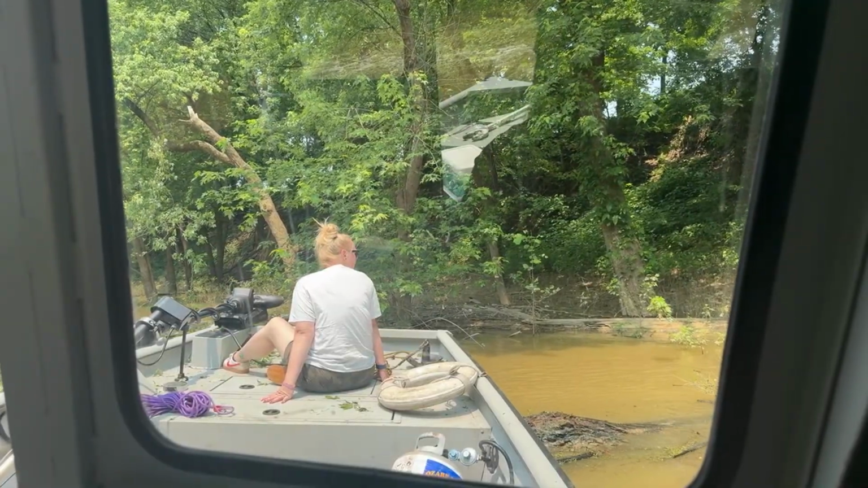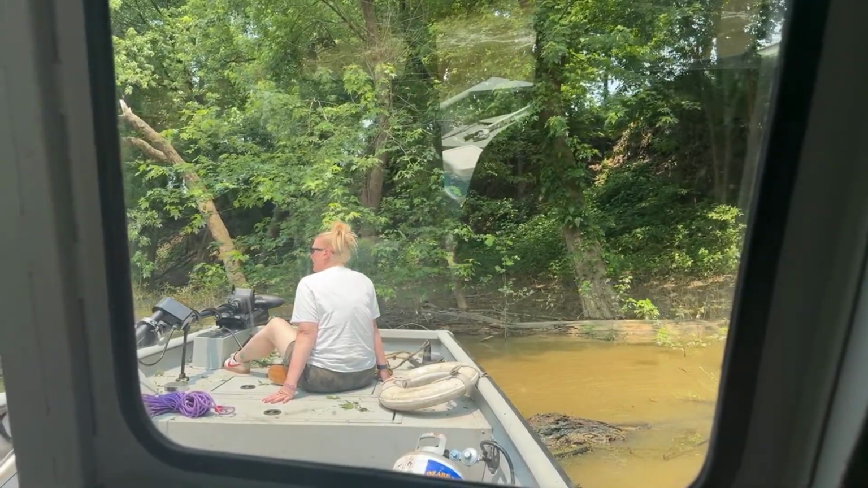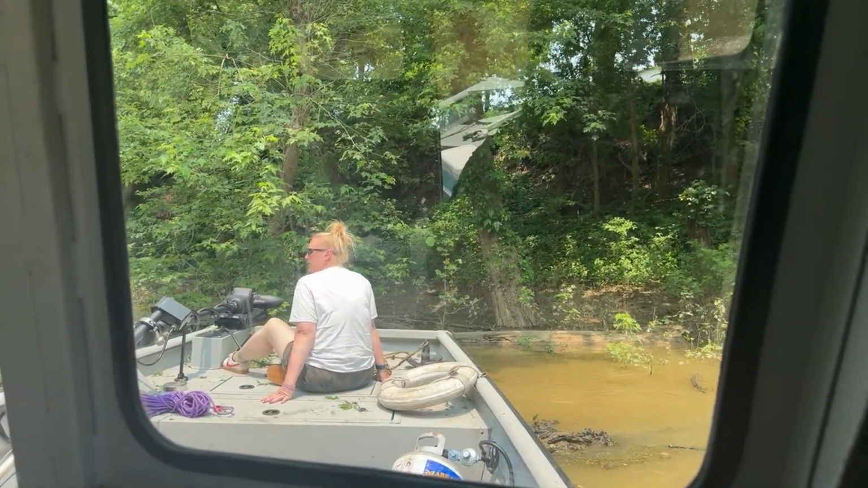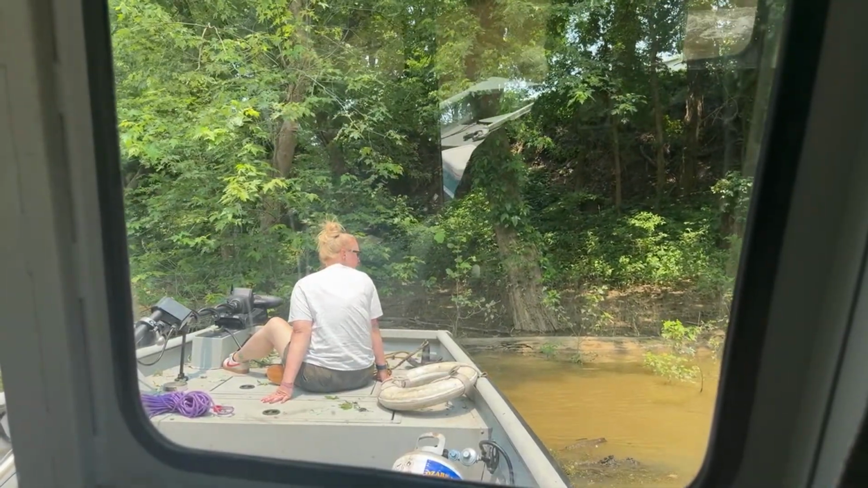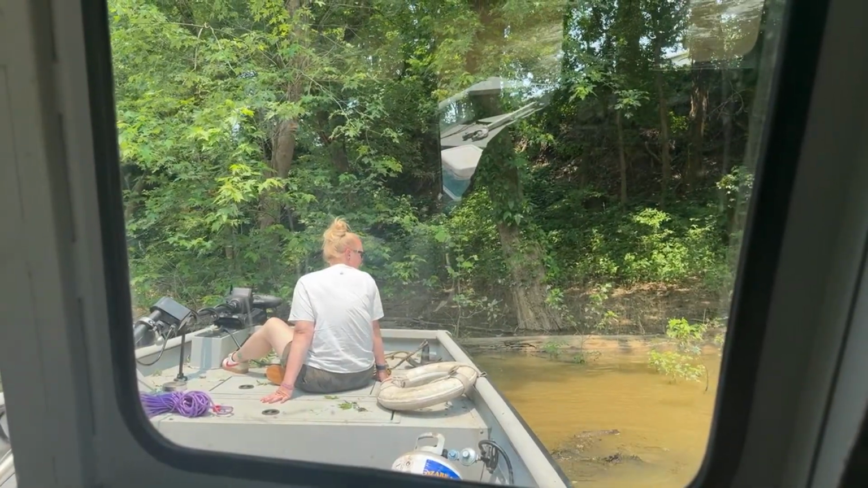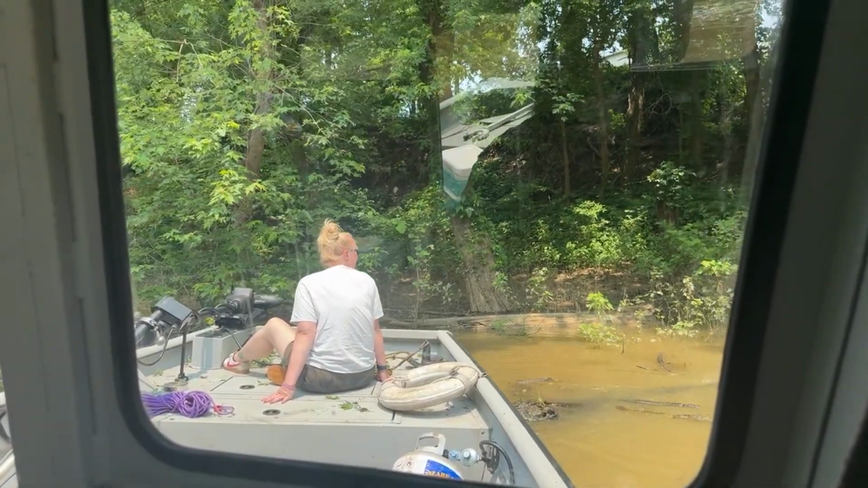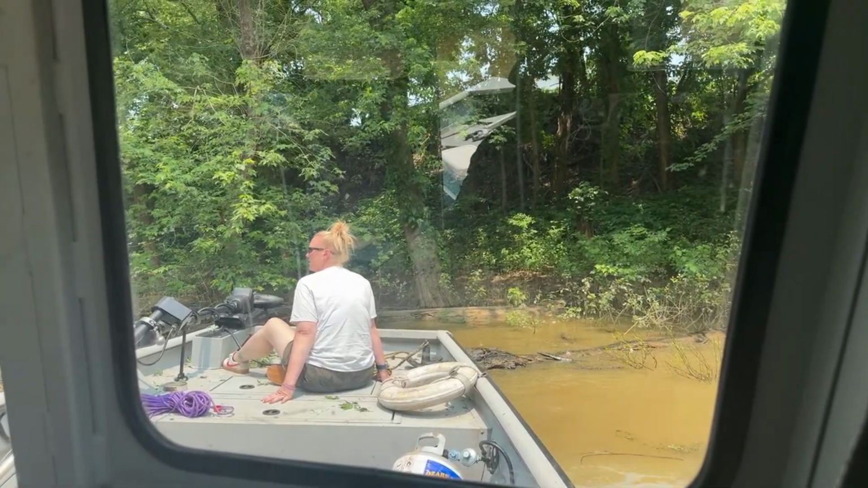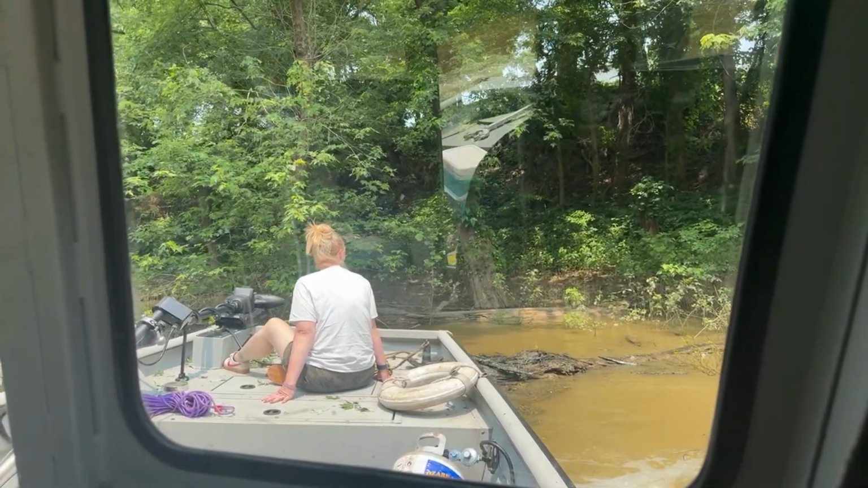We're just trying to get access to the back of this creek so we can search, because there's a couple spots I want to search back here, and we couldn't get back in there, so we're going to try to see if we can get this log jam out of here.